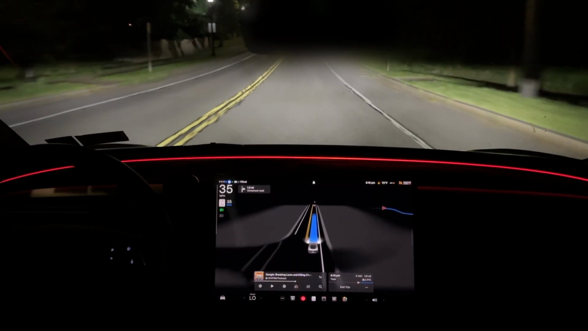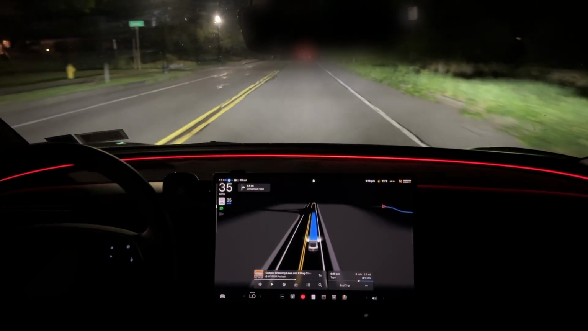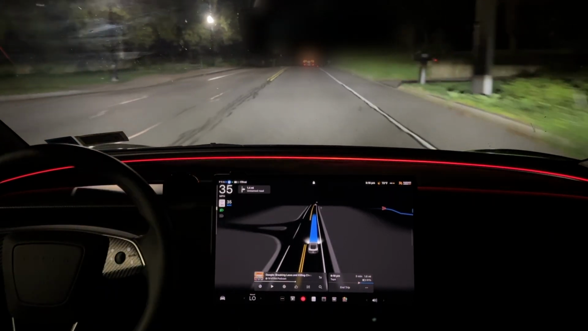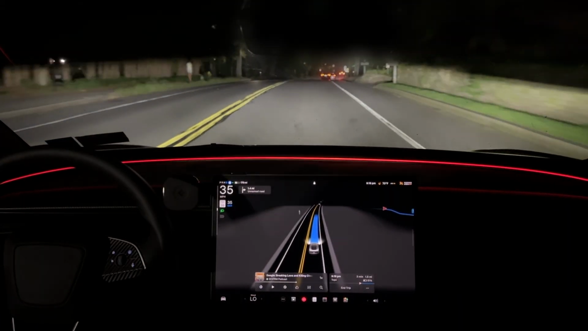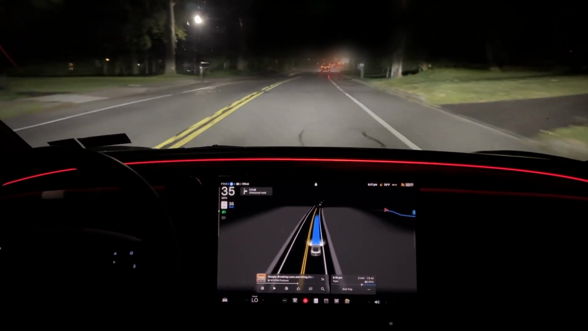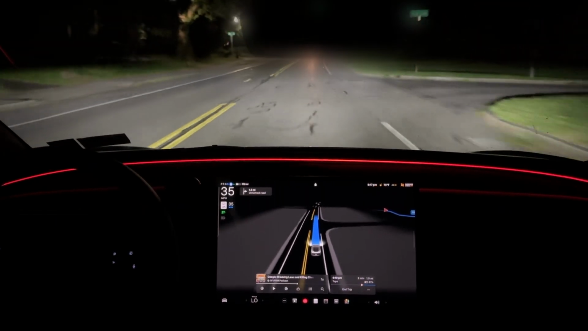It was soothing. And I got home in the same amount of time I would have if I had just not used full self-driving. And sometimes I use an alternative like this, but so far it's been great. I really love this feature. And it gets better every single time.